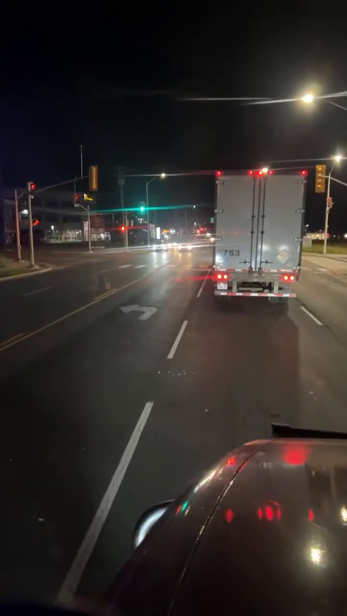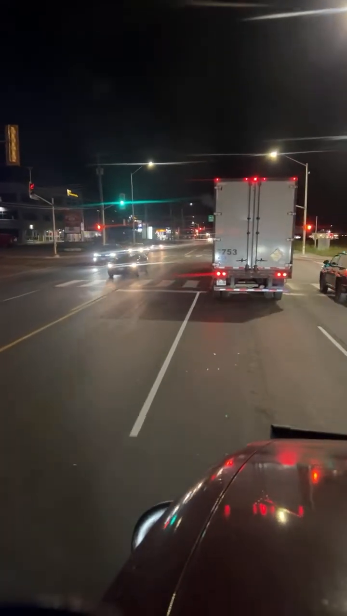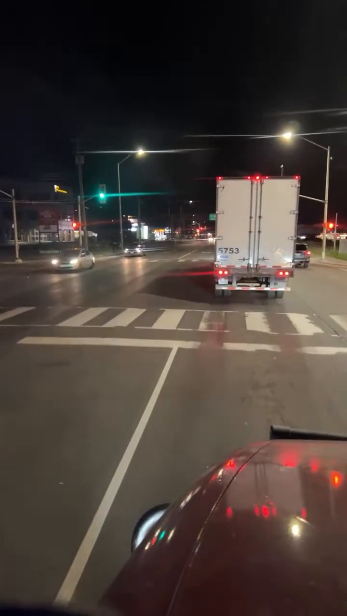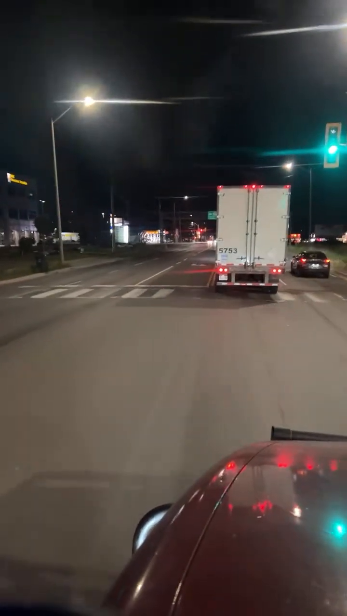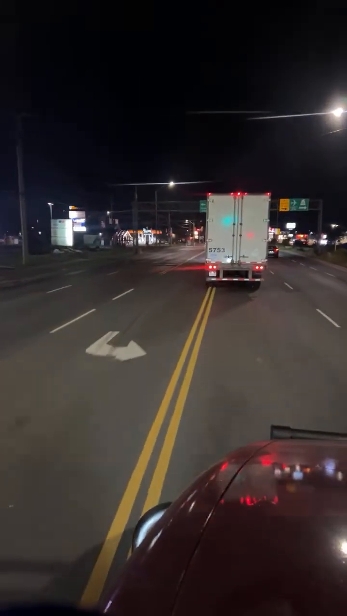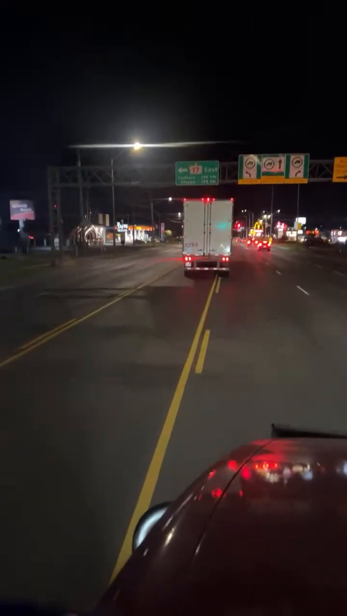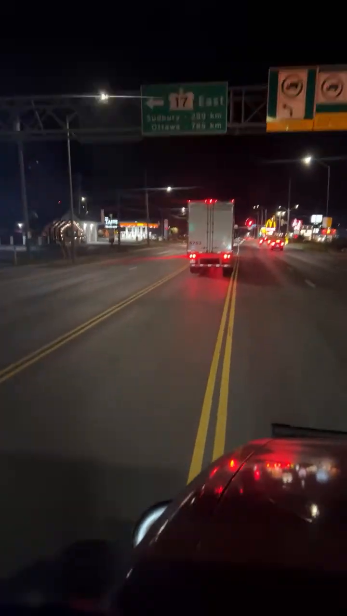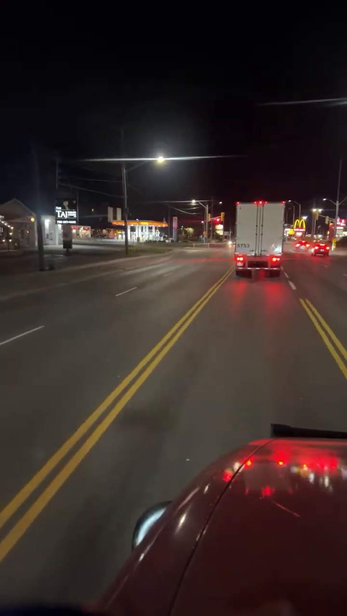Green light. Brother bear's loaded up. Or he's just slow. I mean, it is red, so he could just be taking his time.